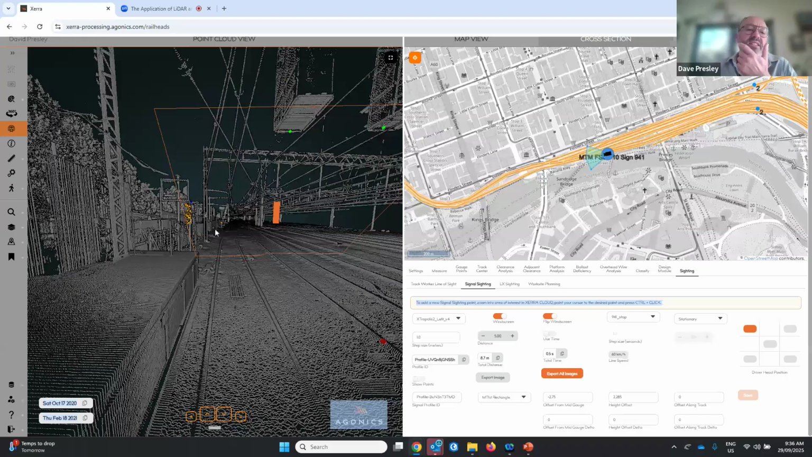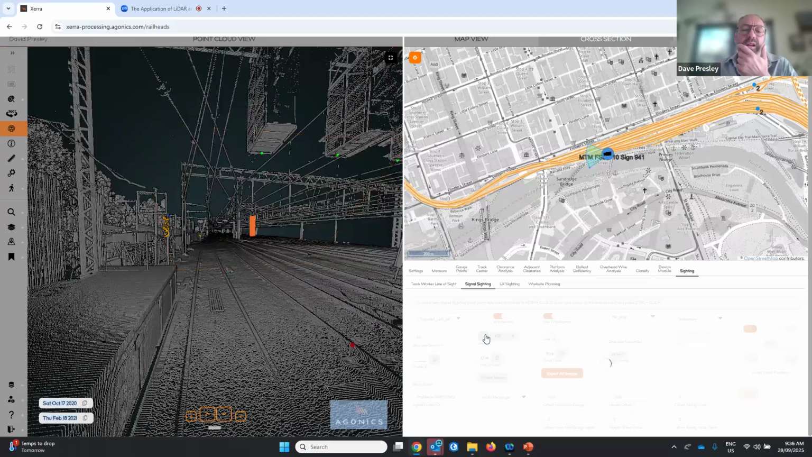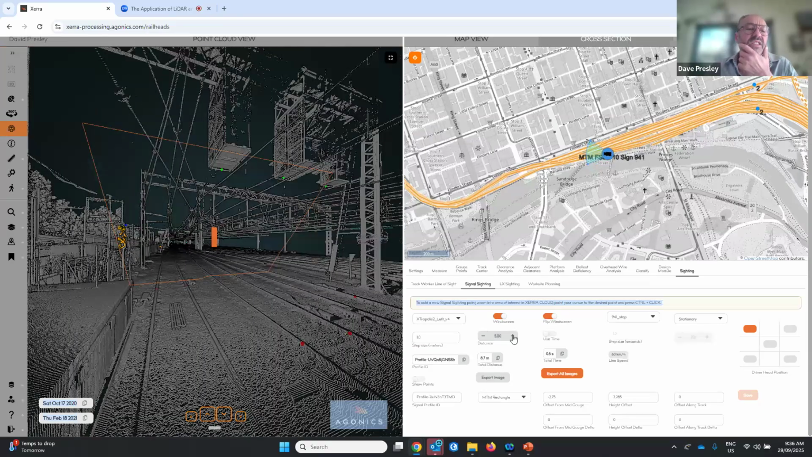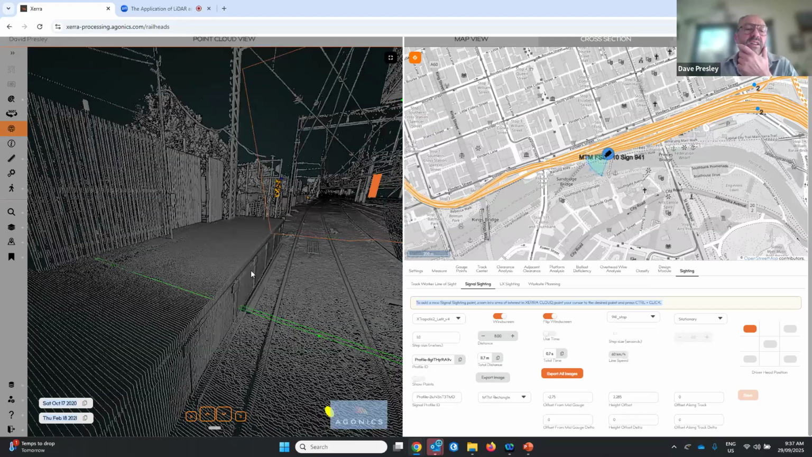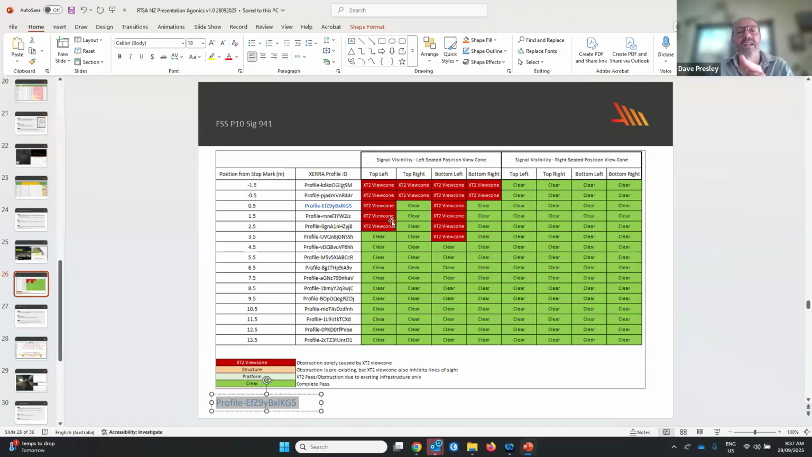This is a system that's been used now to report hundreds of signal sightings at stop locations and through the main line for signals at speed. And the report that this system generates using the point cloud data then is reflected back in a spreadsheet such as this to show for the different driver head positions where that signal is visible or not visible.